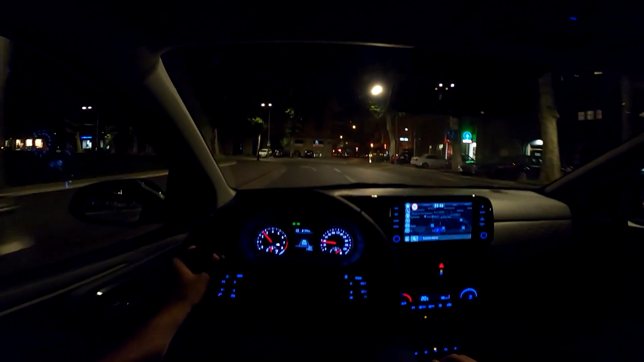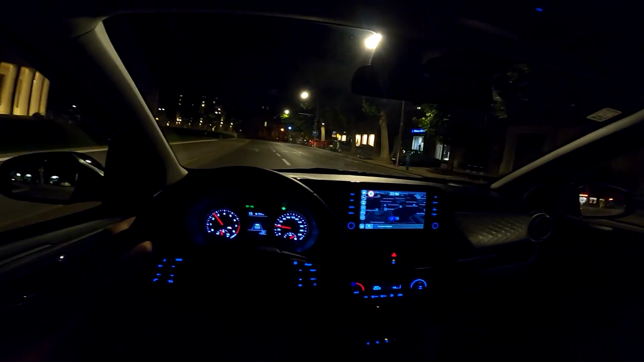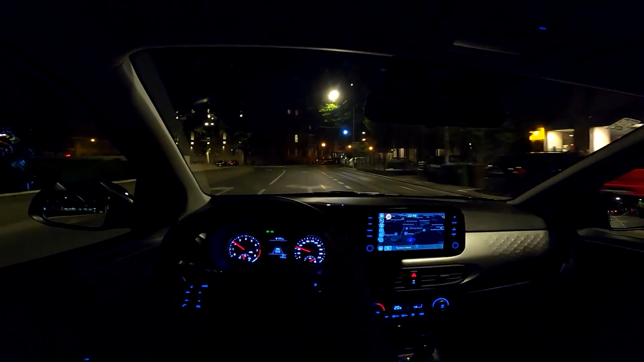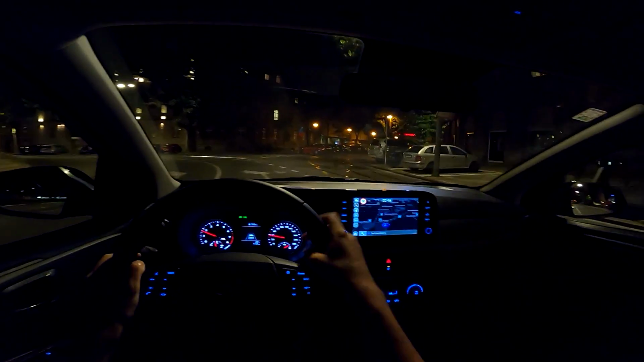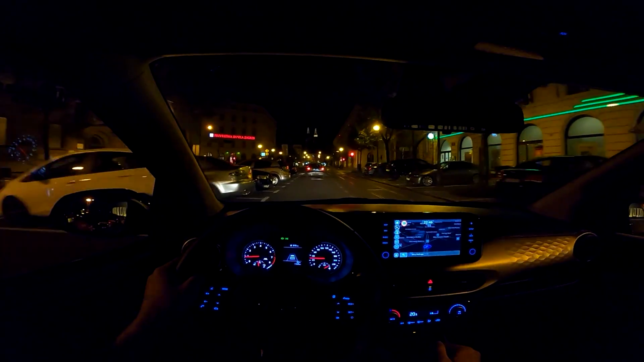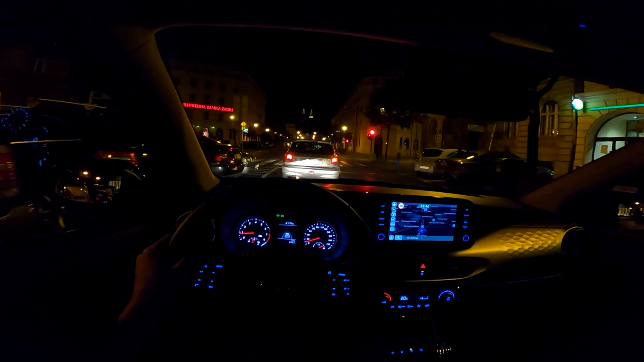This car also has a bunch of safety systems. Lane assist keeps you in lane, and also beeps when you want to cross the lane without putting the blinker on. And also it can stop instead of you, so that's a cool feature that can be very, very useful.